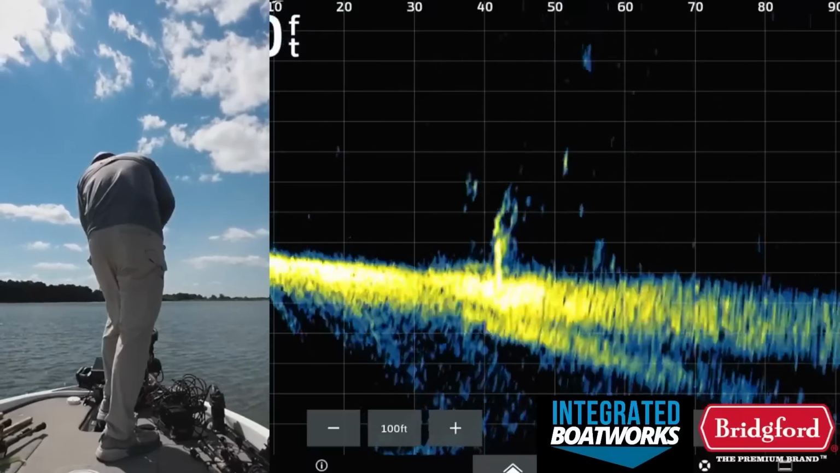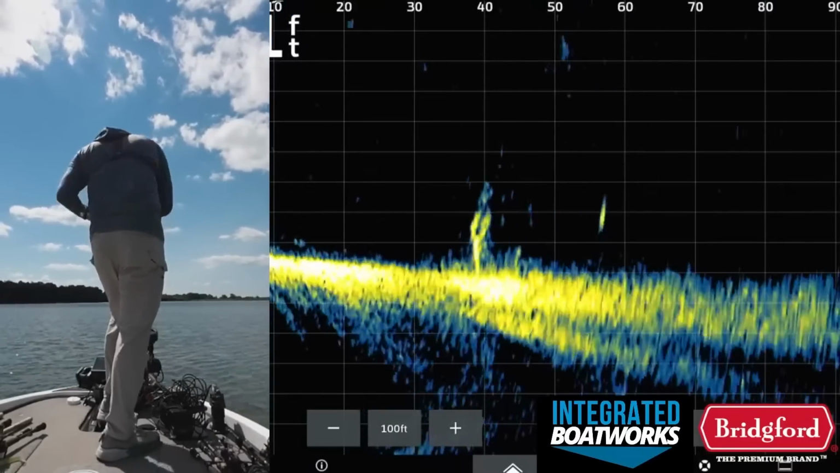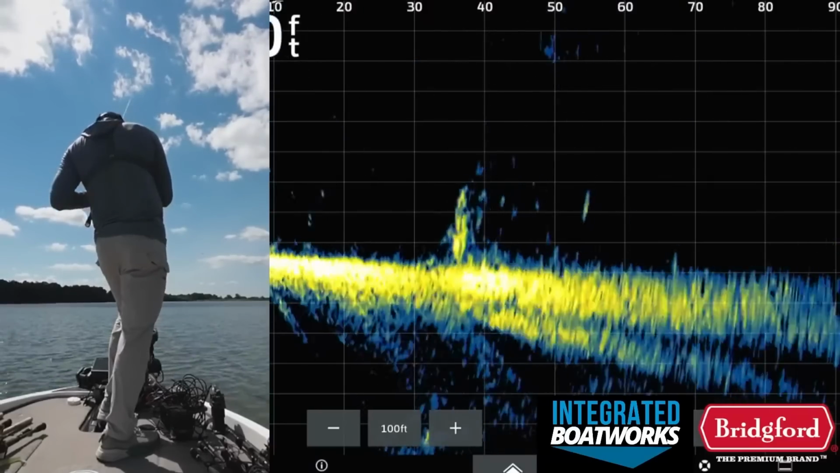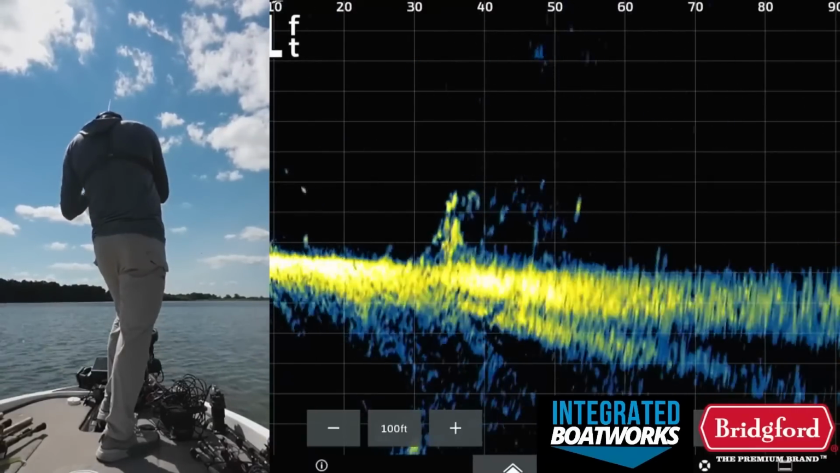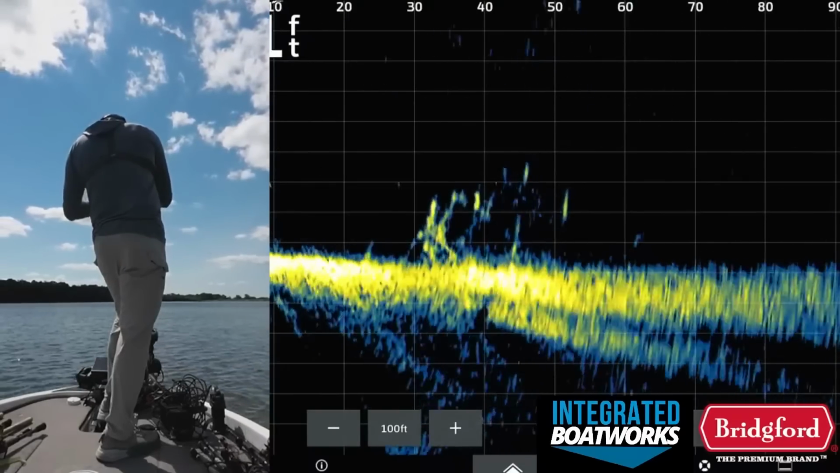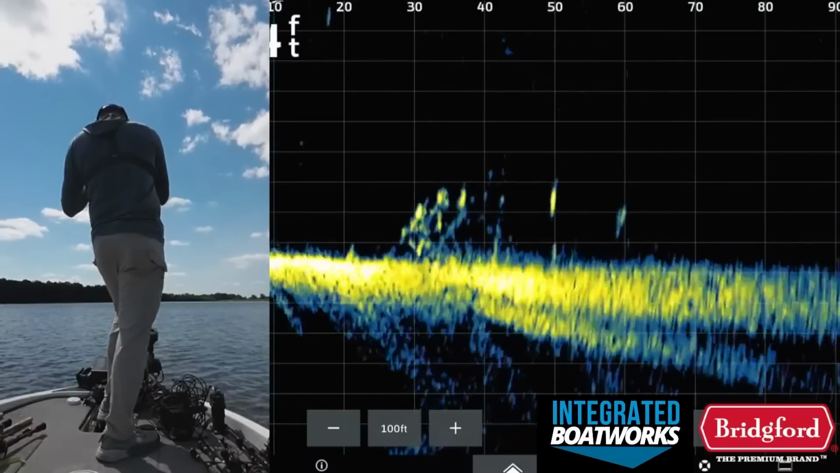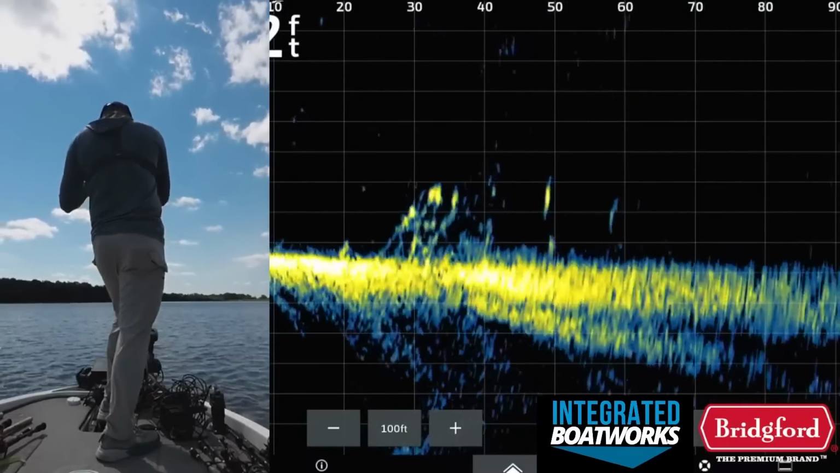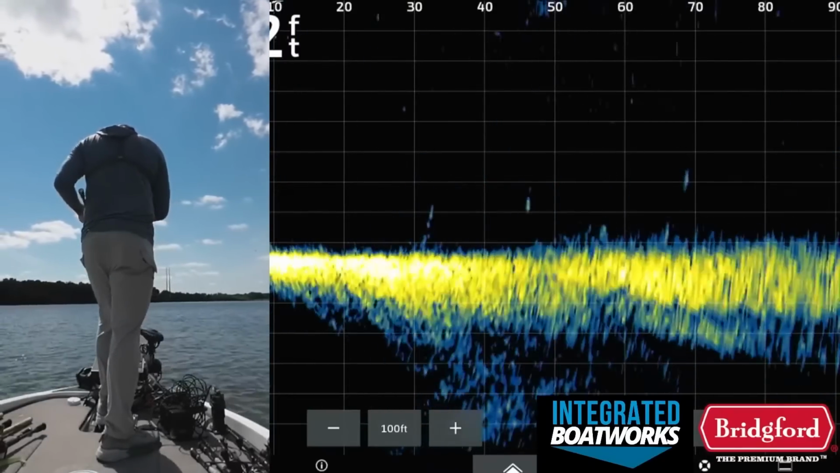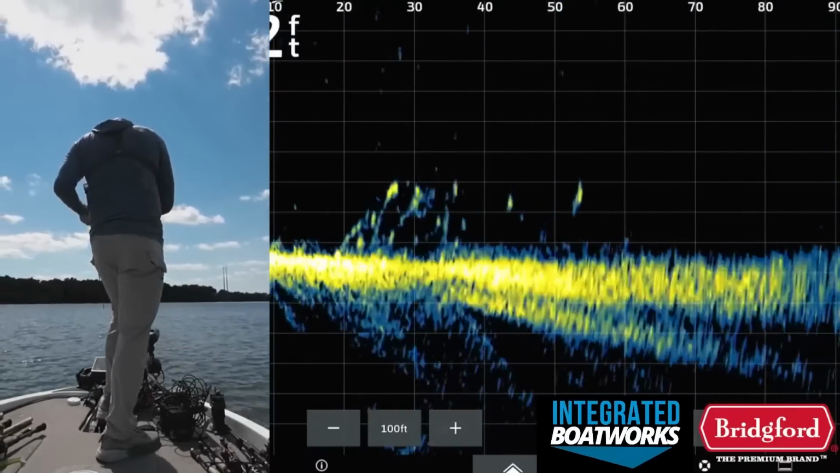Jig is right there. You can see it falling at 50 feet, right down to that brush. I'm gonna hop it up. Okay, we're right there. Work it through there. Nobody wanted that. Some more brush there.